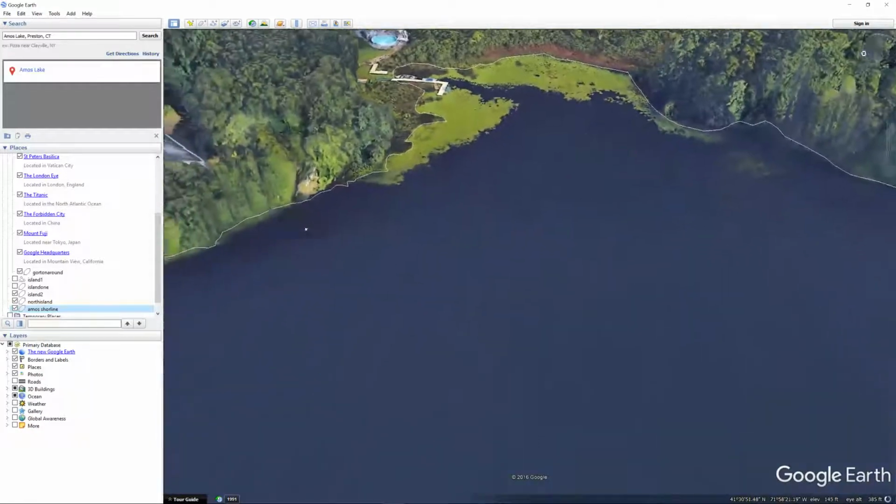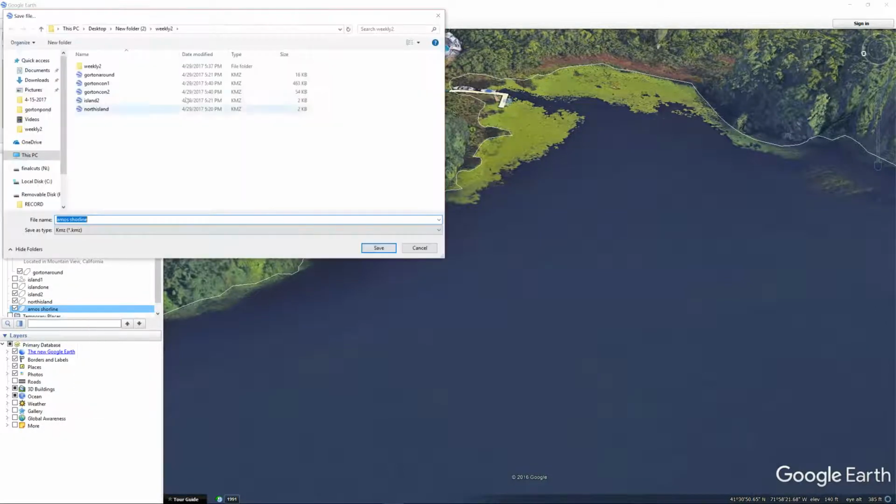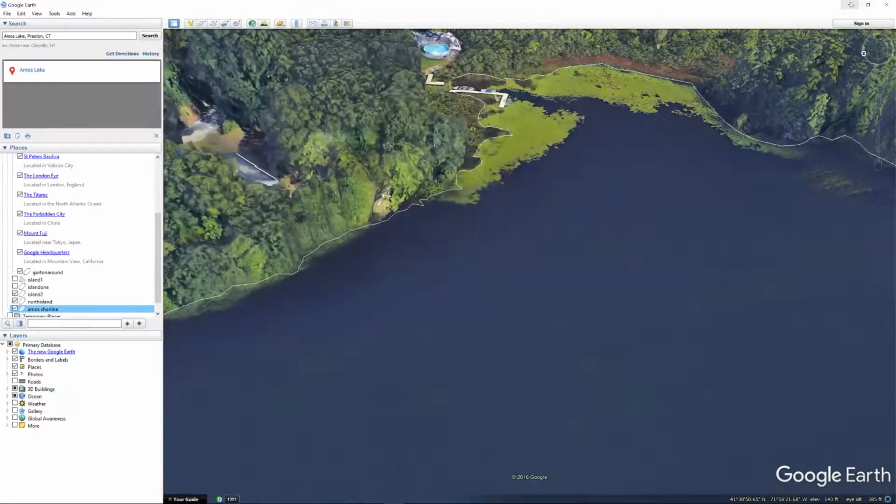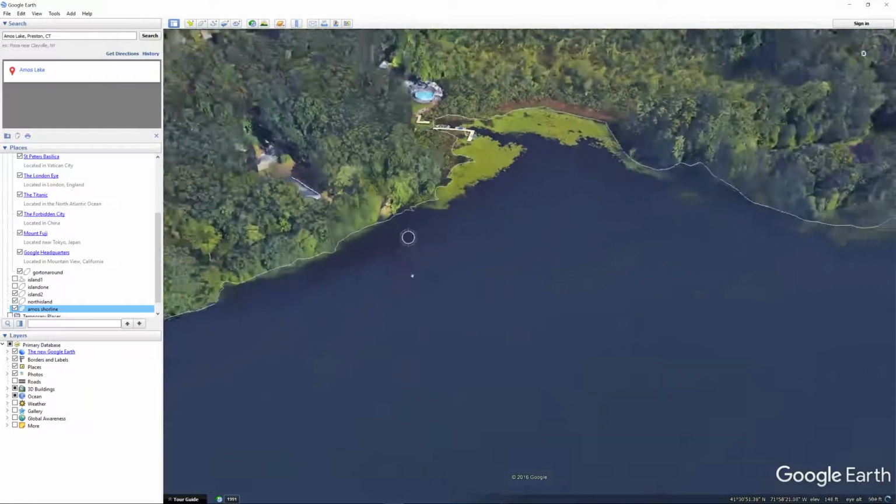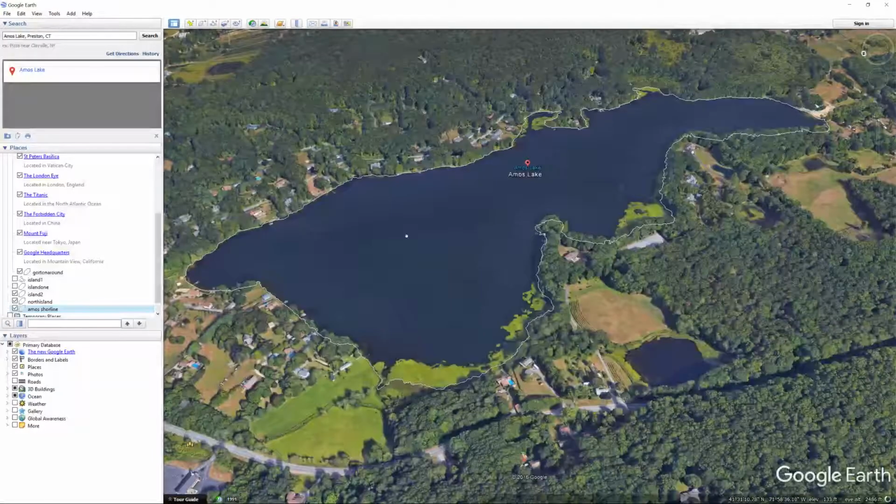Kind of interesting lake. Let's get into the Reef Master software. Actually, let's save this real quick. Save place as Amos Shoreline. I've already got an Amos Lake folder. Amos Shoreline KMZ file. Once again, we are only focusing on this side of the lake. There is some data over here.